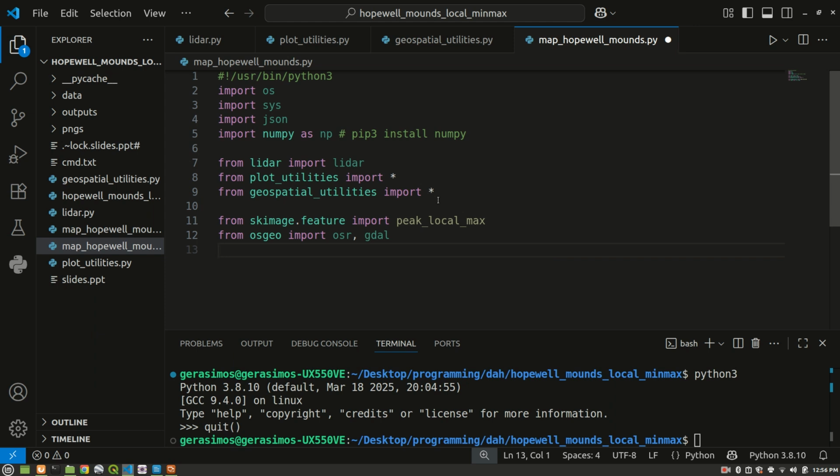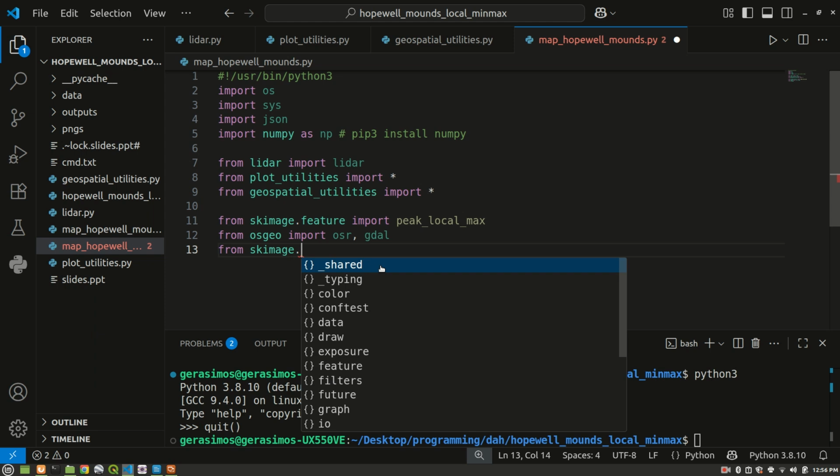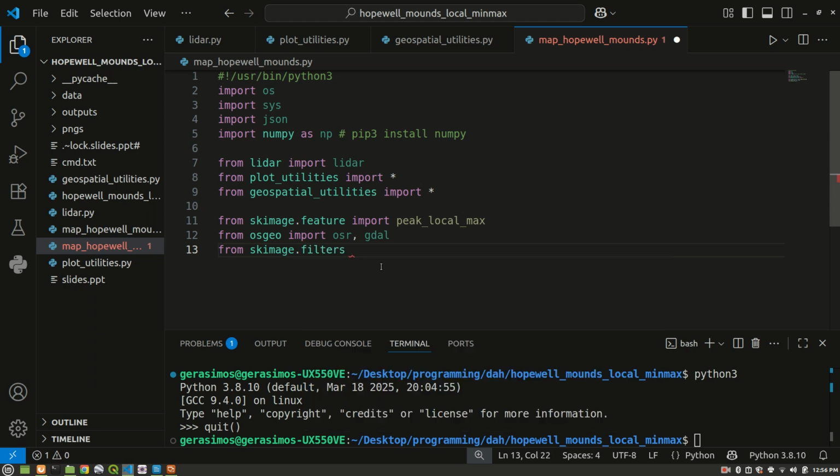We'll also get to that later, but usually before you apply a function like peak local max, you want to smooth the image out so there's less noise and the local maxima algorithm will work a little better. There'll be fewer points, and it'll be more accurate. So we're going to import a Gaussian function, or a Gaussian blur, or smoothing function, as it's sometimes called. We'll say from skimage.filters import gaussian. Okay, I'm sorry, I misspelled that.